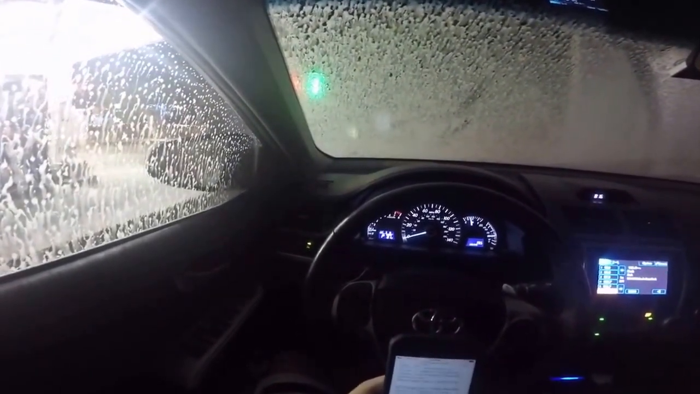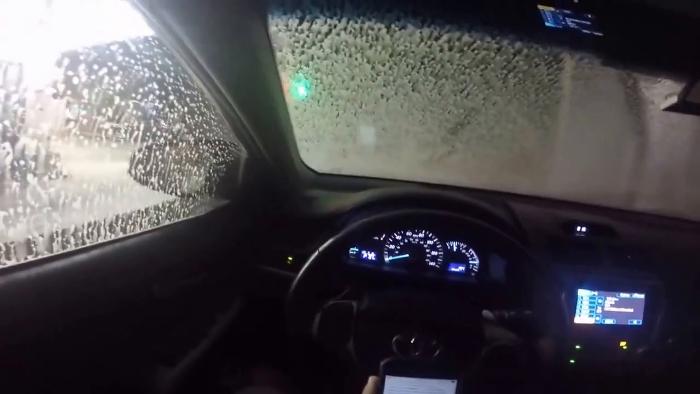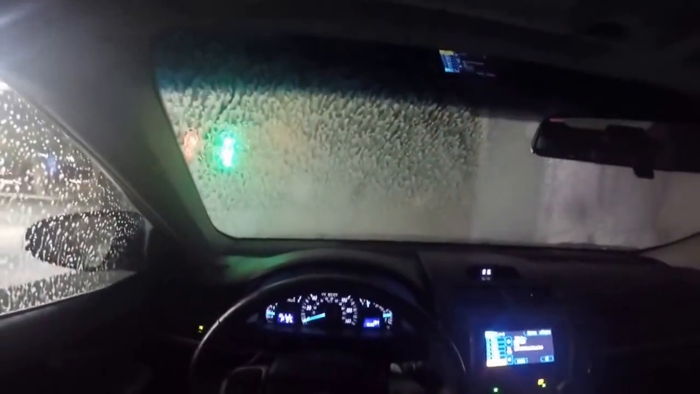How much power exactly? I think 177 horsepower and 170 foot-pounds of torque. 178 horsepower, 170 foot-pounds of torque. Okay. It's roughly how much it makes. Yeah, it doesn't make a lot of power. We had the V6, the 2GR-FE. Very powerful. That was a quick car, I will say.